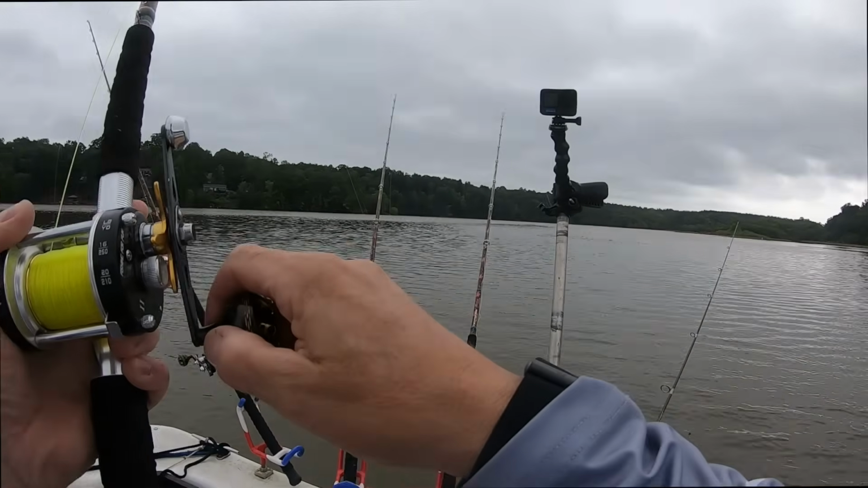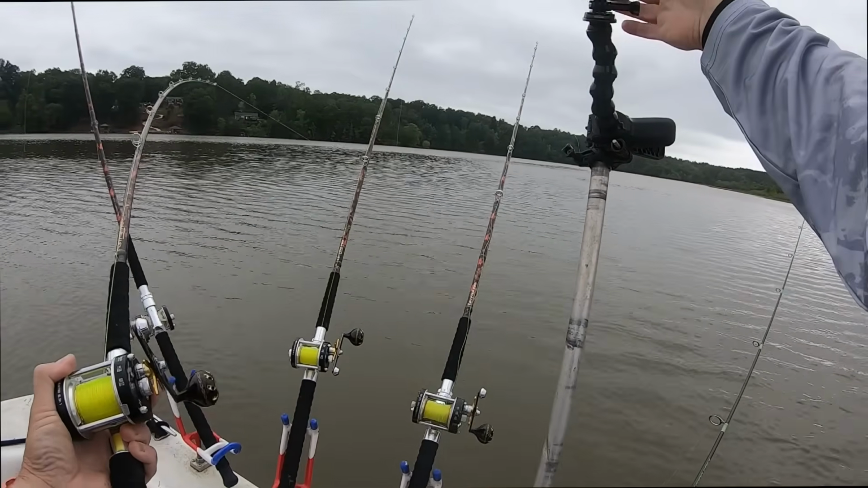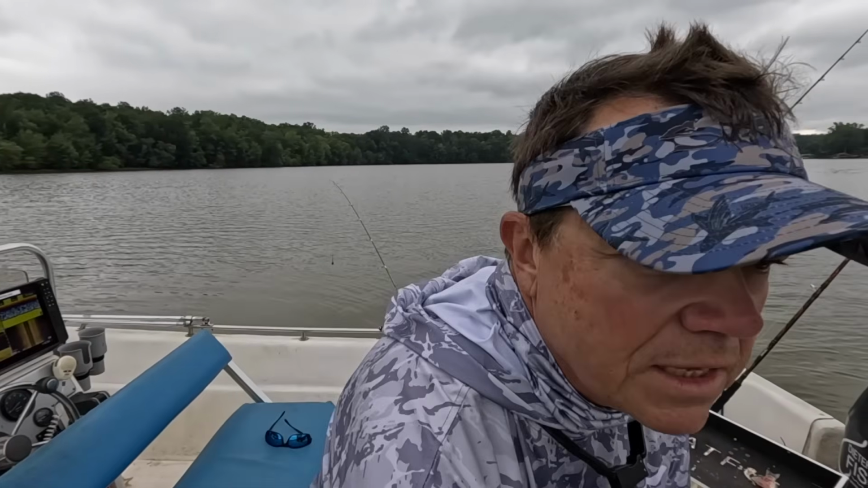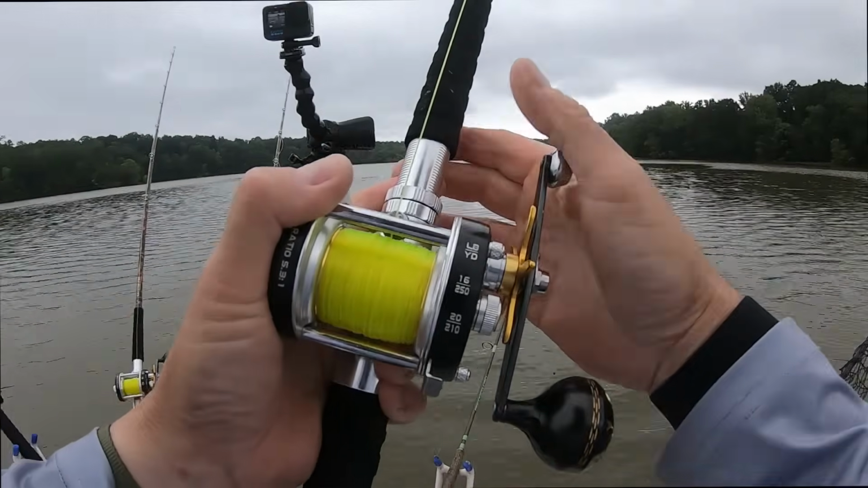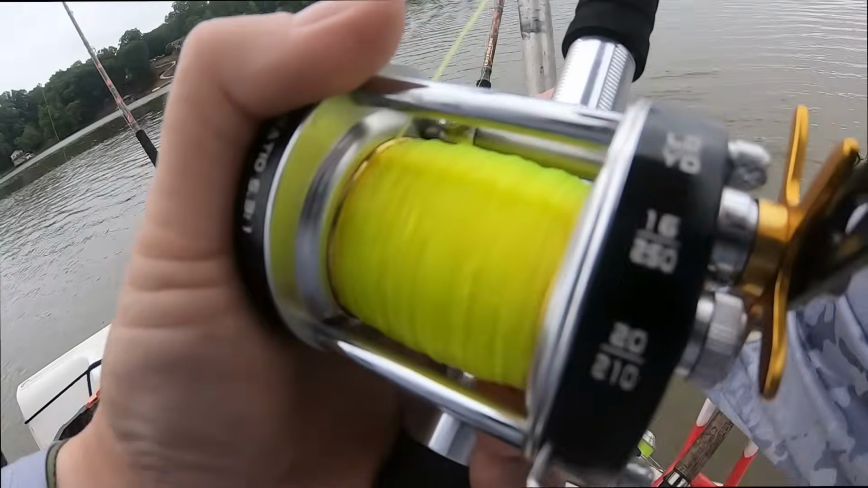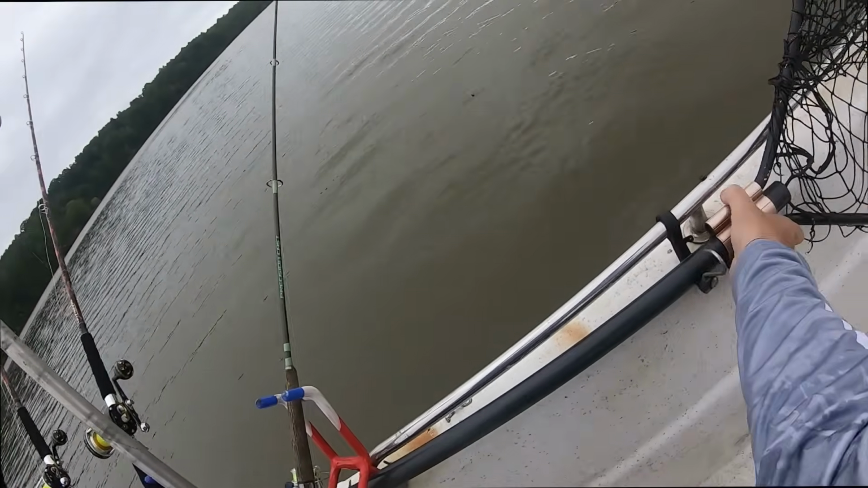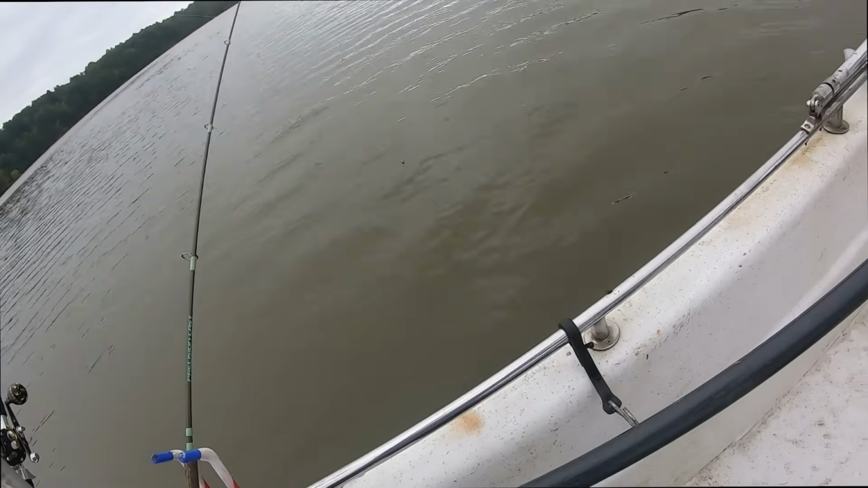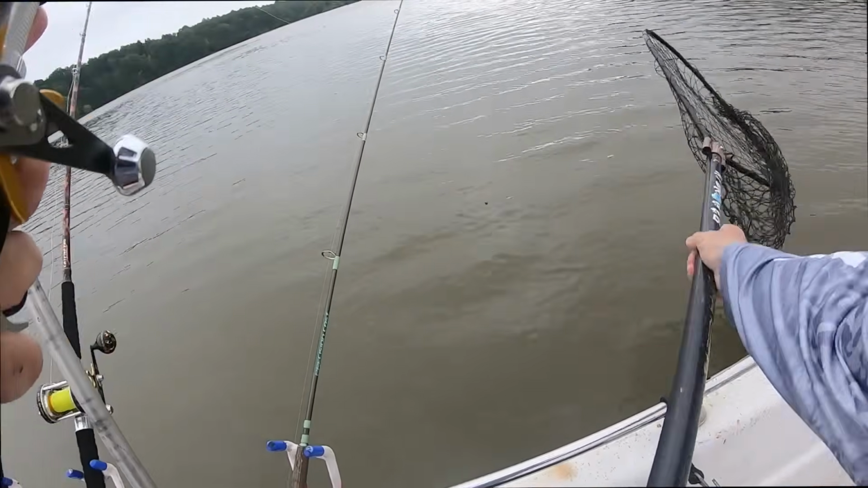I had one a minute ago hit one of the cut baits. The line just got popped, but that was about it. This one though hit it with a little more enthusiasm. We'll see what's going to happen here at the boat, especially once he senses the boat, hears some of the noise. We'll see how it goes.